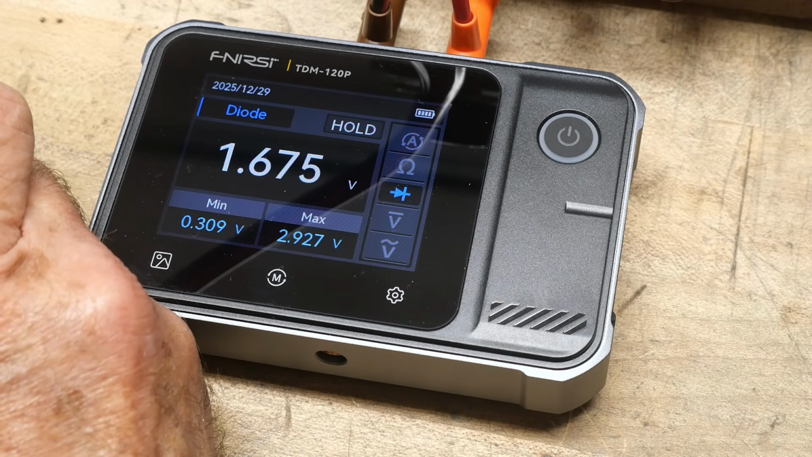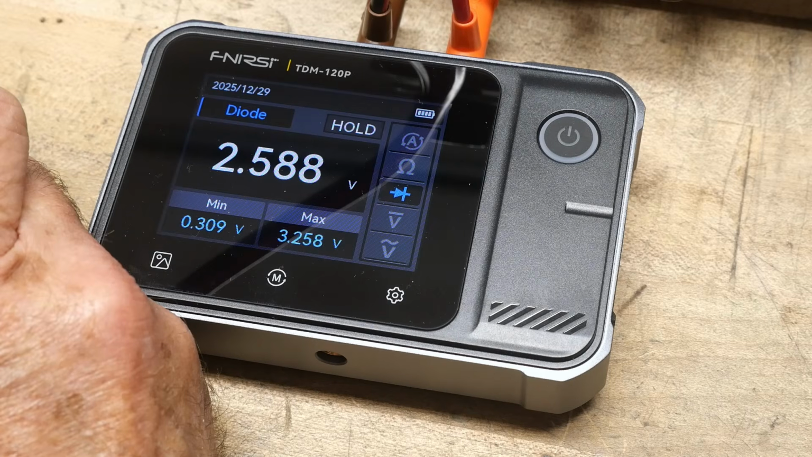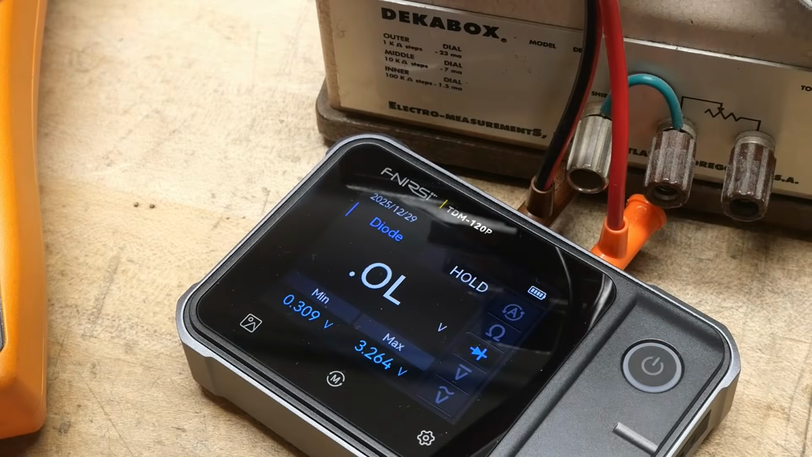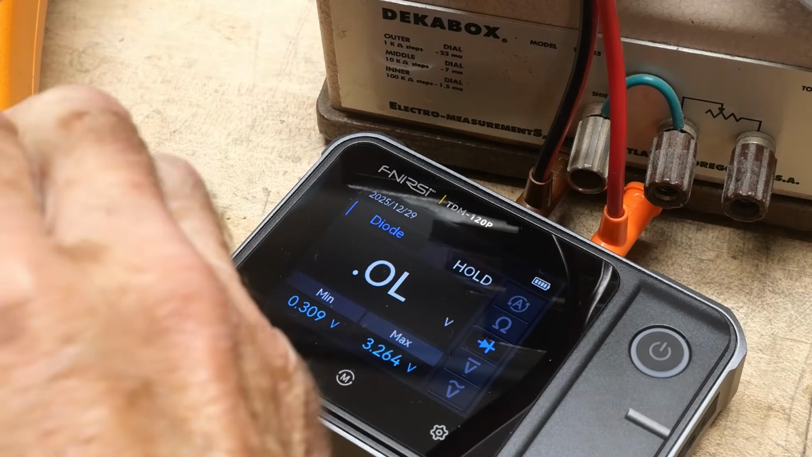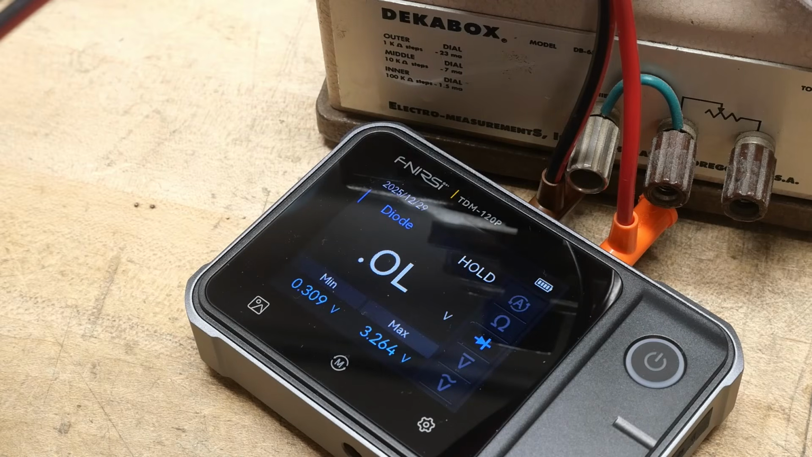That's not correct, I don't think. It's a bit low. So I'm not sure exactly what the compliance voltage is here. 2.5. Oh, there you go. 3.9 volts. So it'll measure diodes up to 3.9 volts. So yeah, it's not too bad. Not too bad. It does diodes okay.